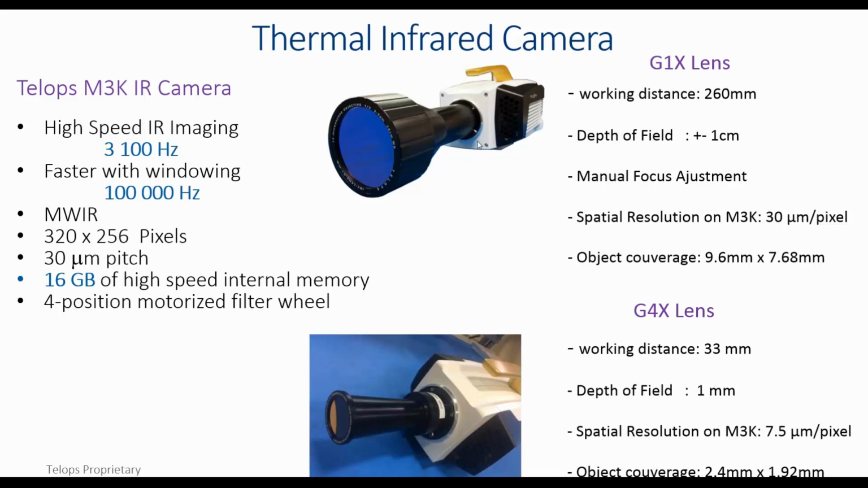The image coverage is 2.9 millimeter times 7.68 millimeter. This is the microscope that was used in one of the DIC slides I showed you, with a dichroic mirror.